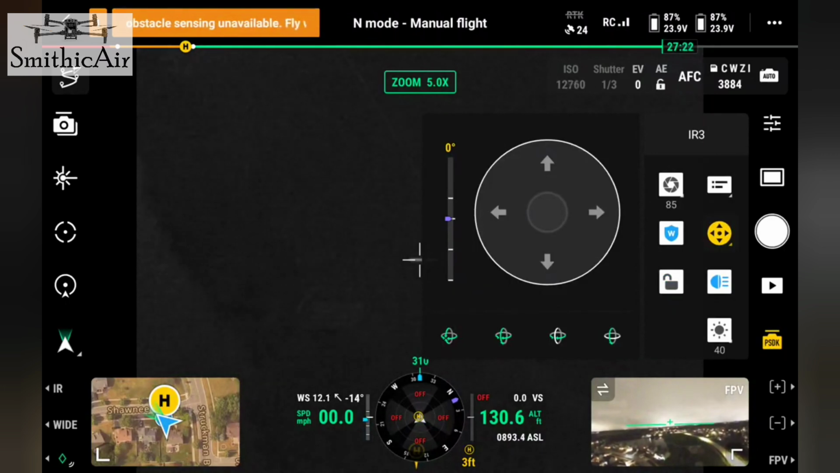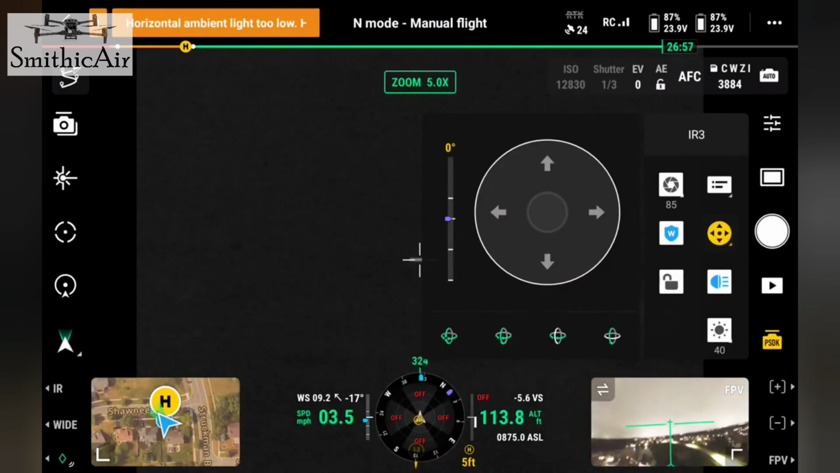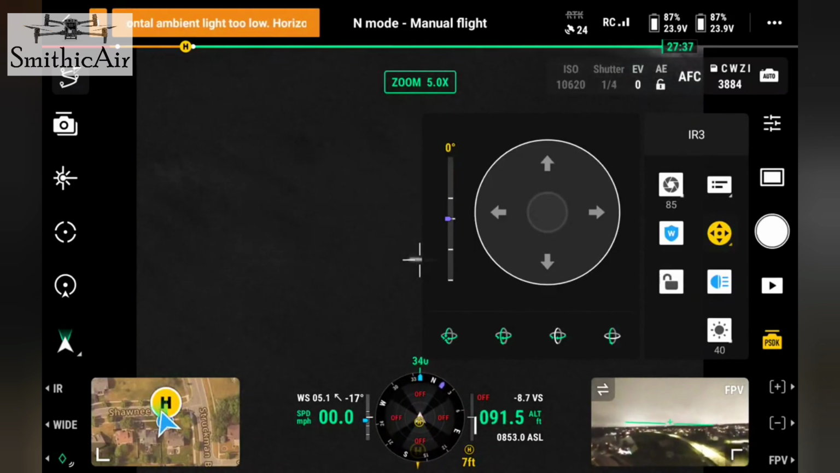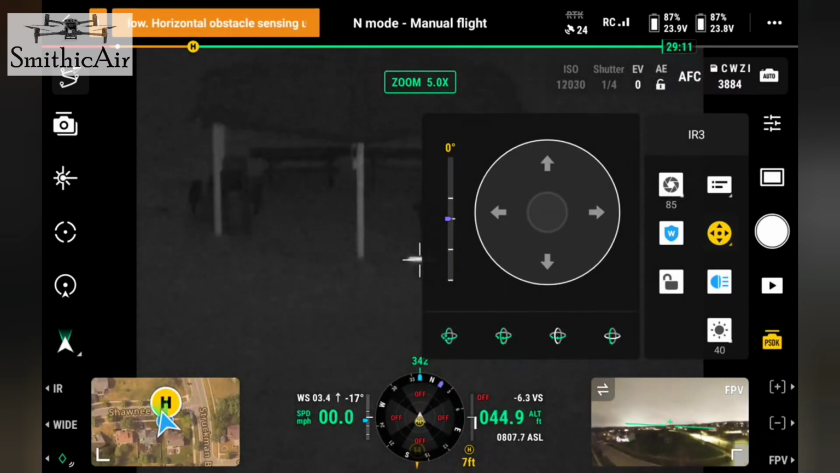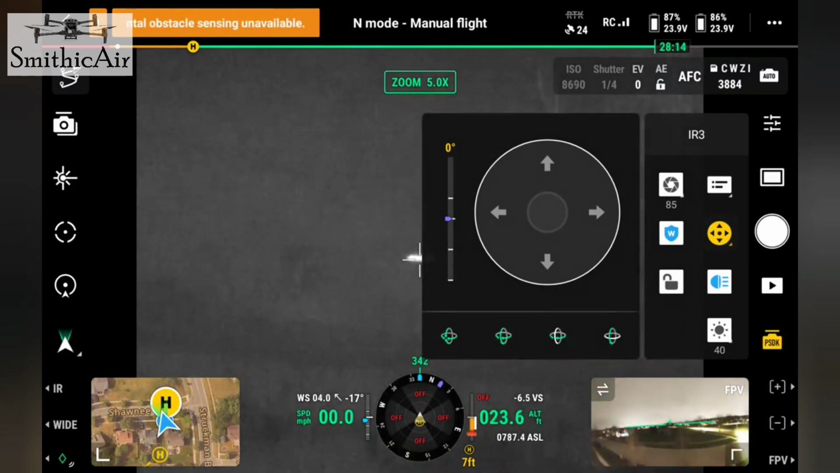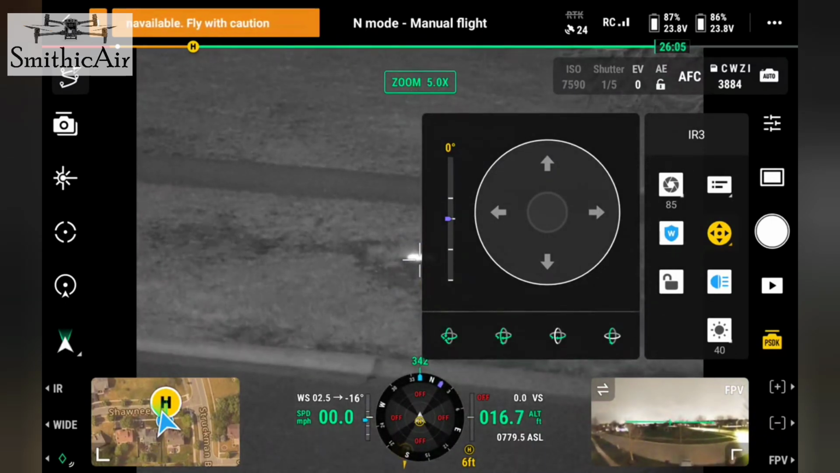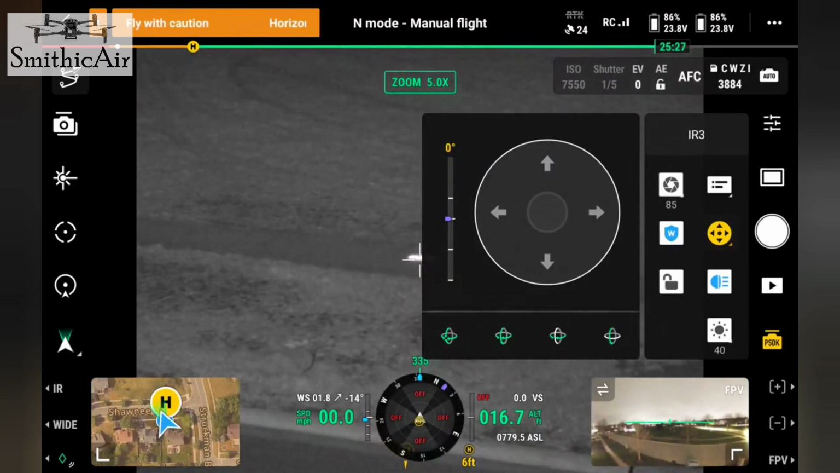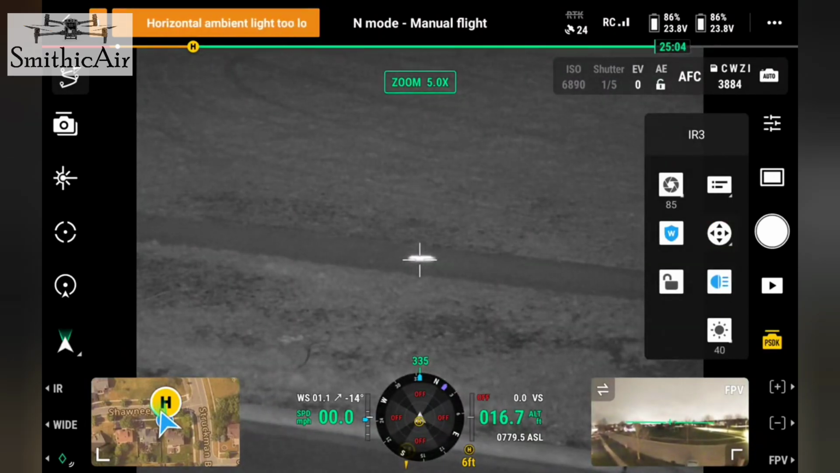What I think is happening is I don't think the gimbal is actually rotating right now. Oh, that's doing something there.